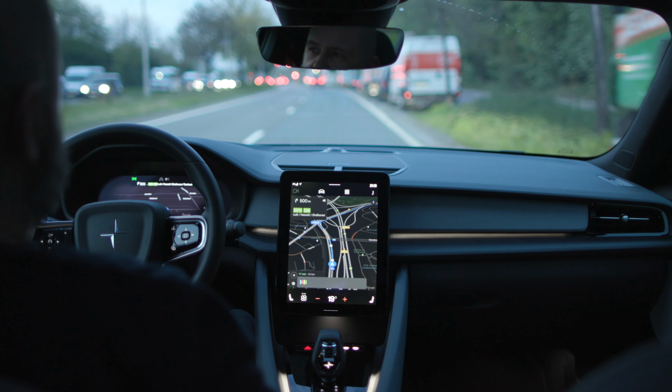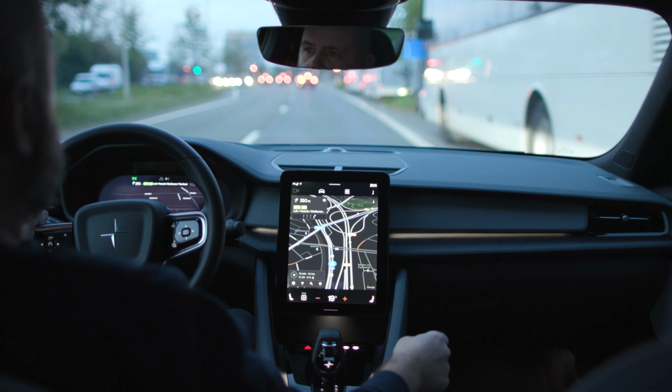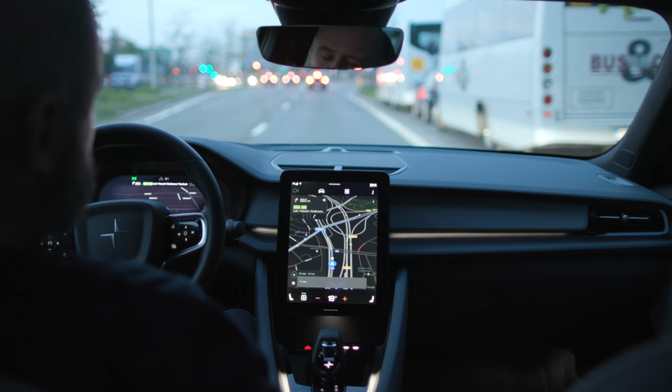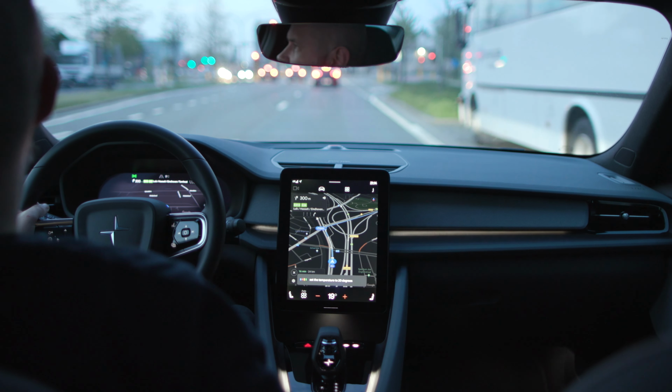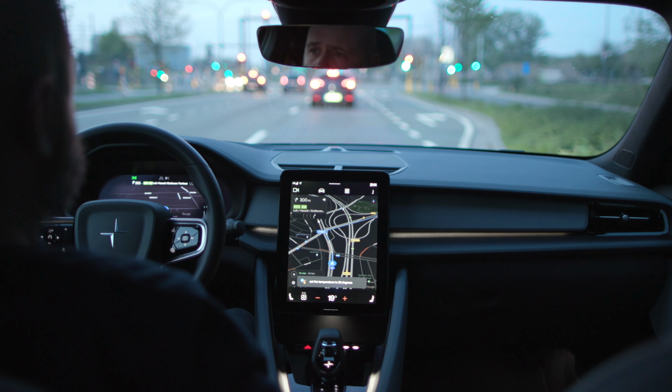Switch on the AC. Okay, turning on the AC. Hey Google, set the temperature to 20 degrees. Sure, changing the temperature to 20 degrees.